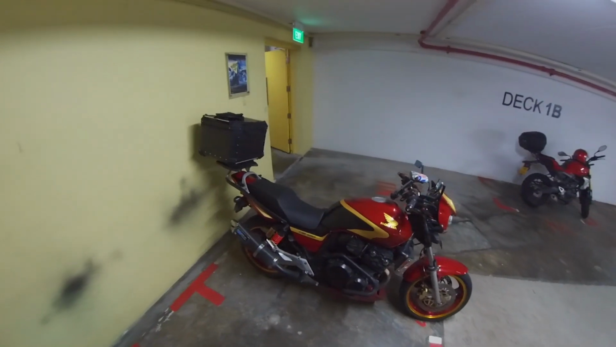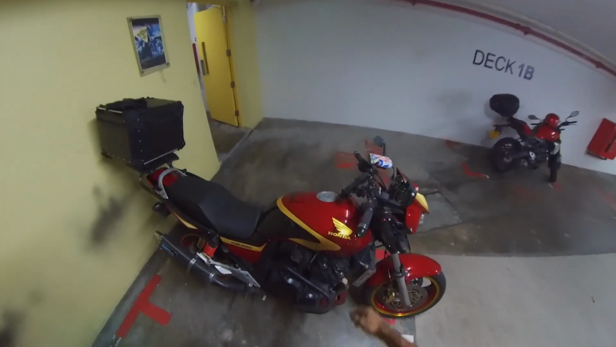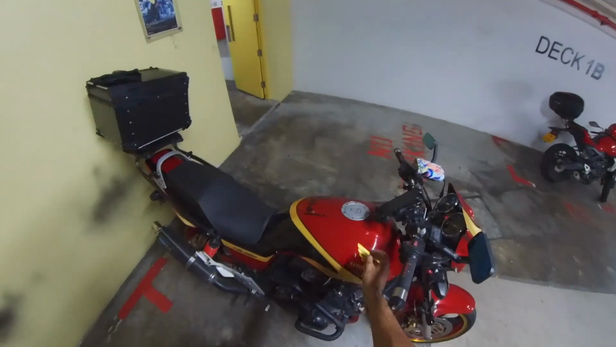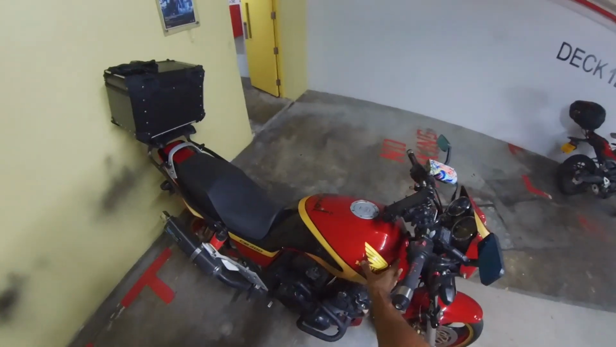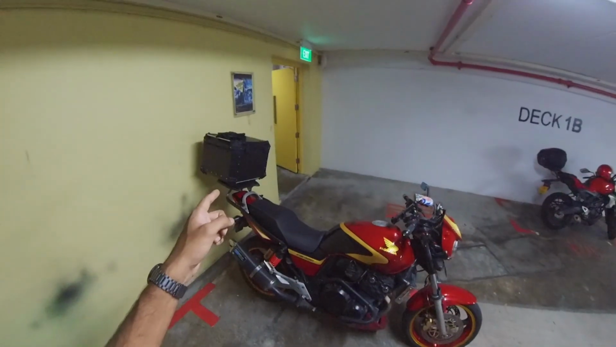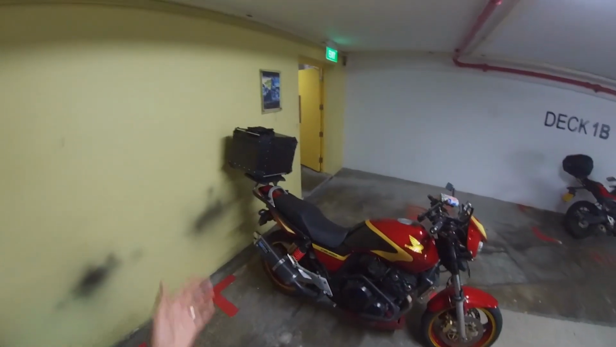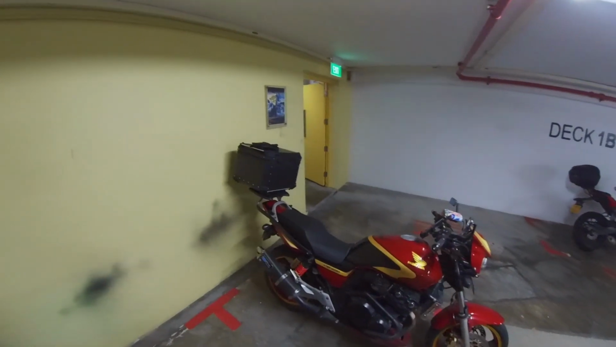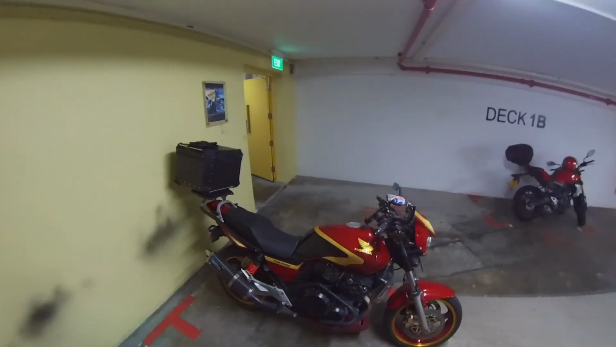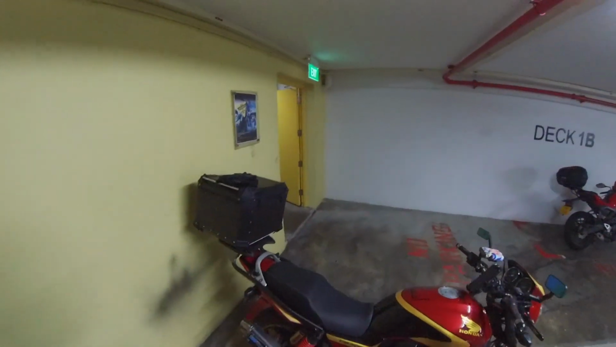The previous owner actually repainted the bike, and I've been keeping good care of the paintwork here, polishing and washing it pretty well. I've also installed the top box, as my work requires it. So without further ado, let me get into the ride and we can discuss further.